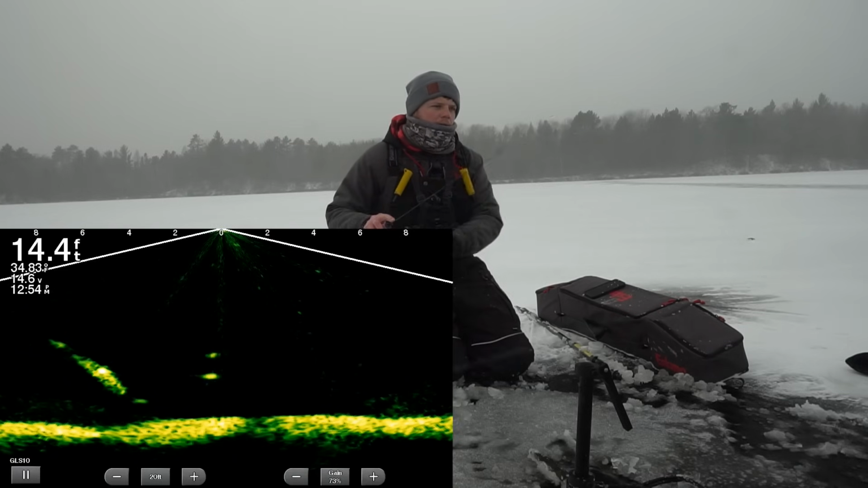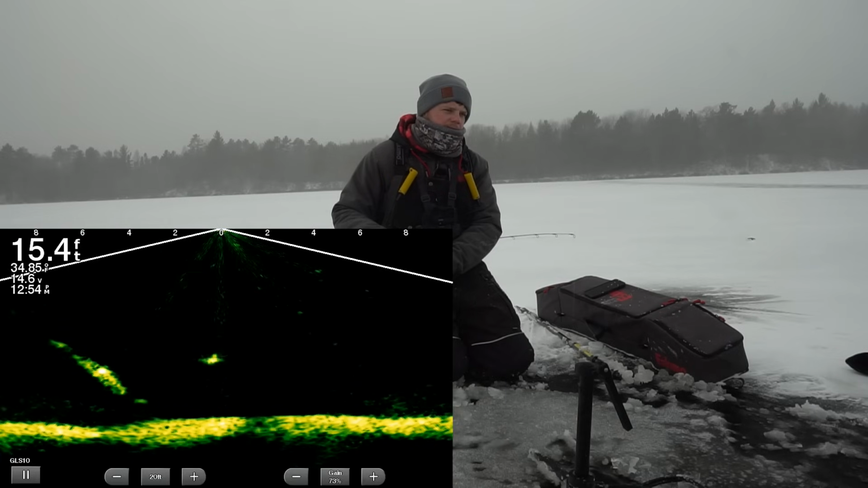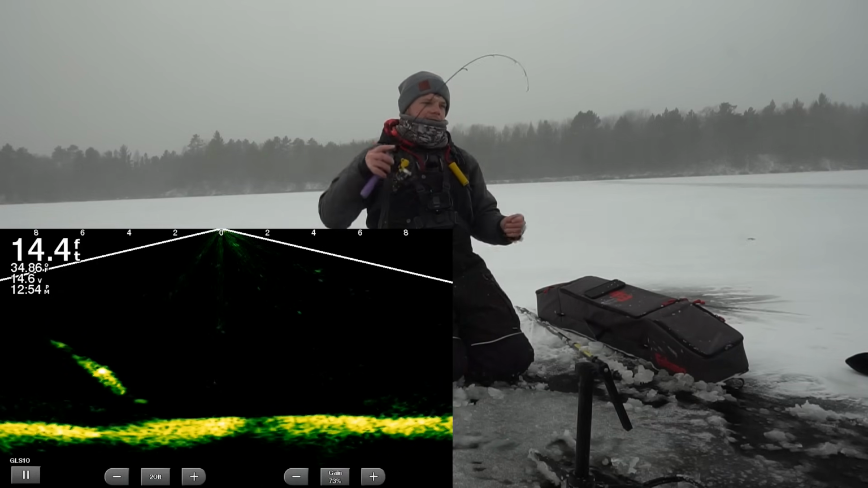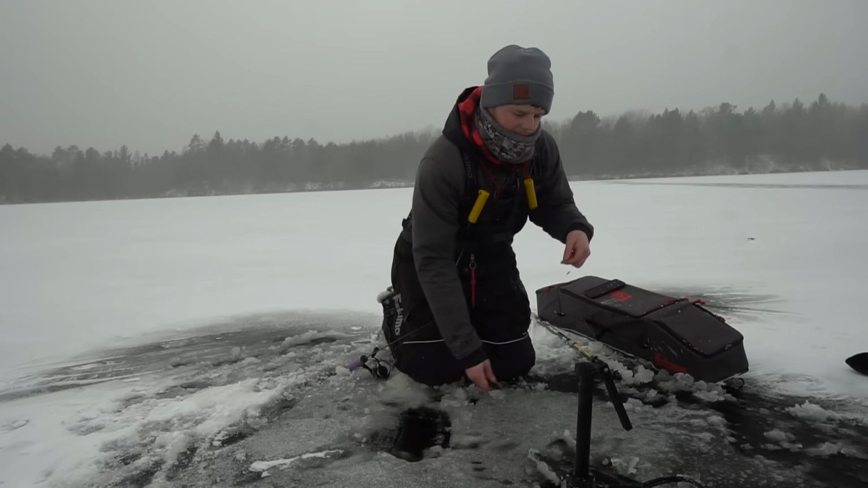Give me one. Oh, here we go. Right under me. Do it. Got him. This one does not feel huge. Tiny, small, little crappie. We'll take it.